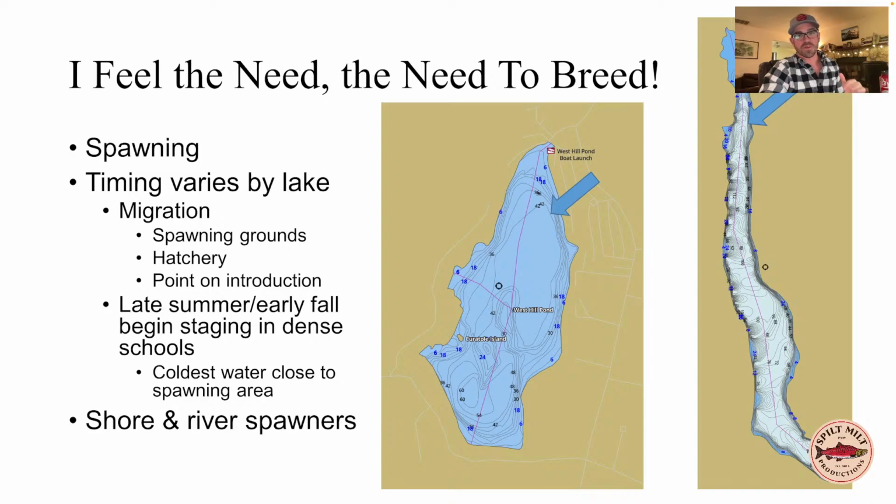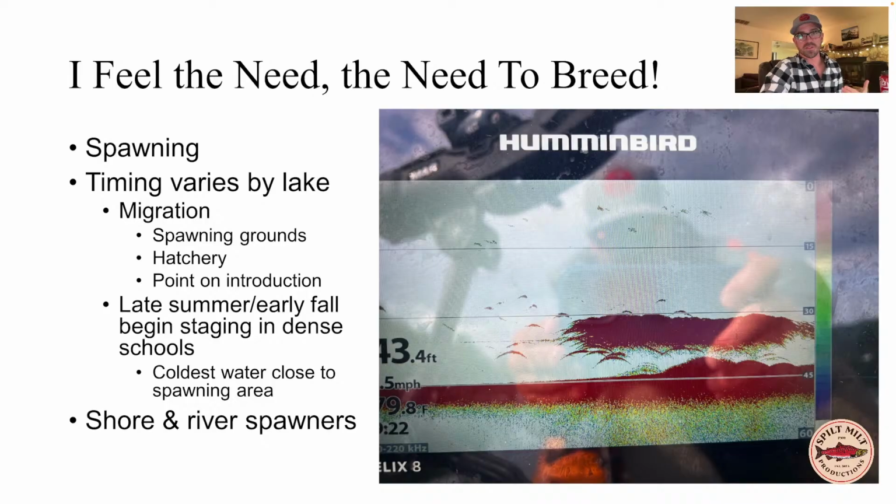And this is my favorite time to go out and jig these fish. This is from West Hill Pond, but I have tons of footage on jigging for Deep Lake kokanee. You get these just massive schools of fourth-year fish stacked up right along these ledges, and so it just makes for really easy pickings, especially at a time when a lot of folks aren't really targeting kokanee.